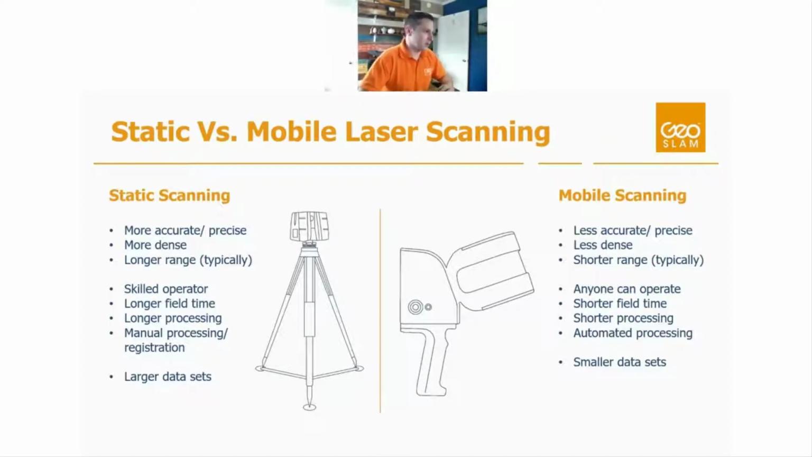It's something that I learned throughout my career, but it probably took me at least a year to feel really, really comfortable with what I was doing and feel like I was an expert using that system. Because you're moving this thing throughout and you're kind of piecing these together, you're talking about a longer field time, longer processing time. Usually the process of stitching that data together is quite manual.